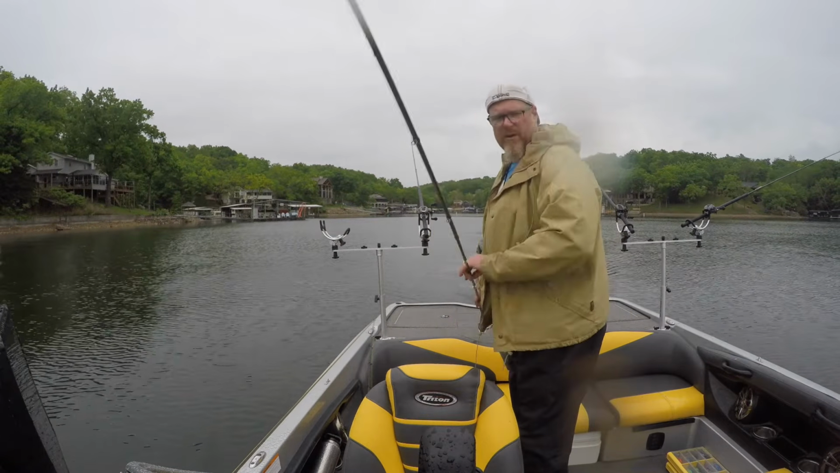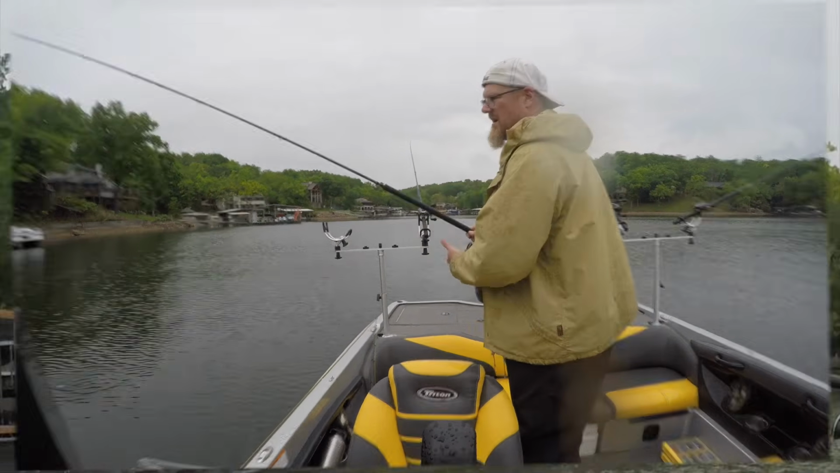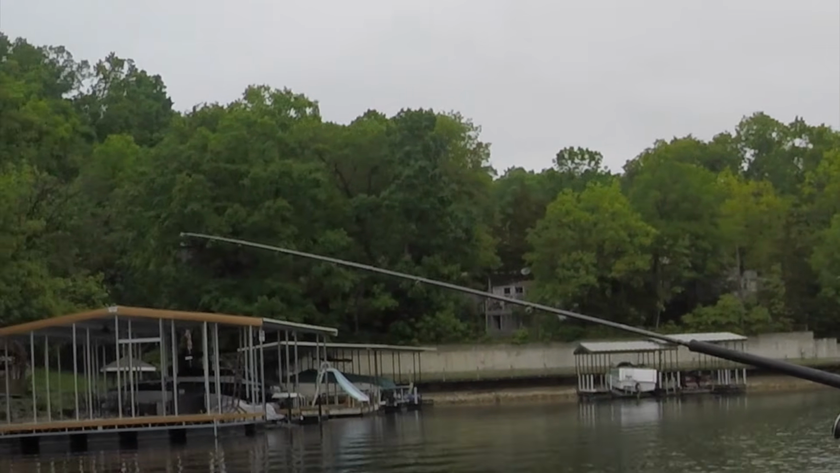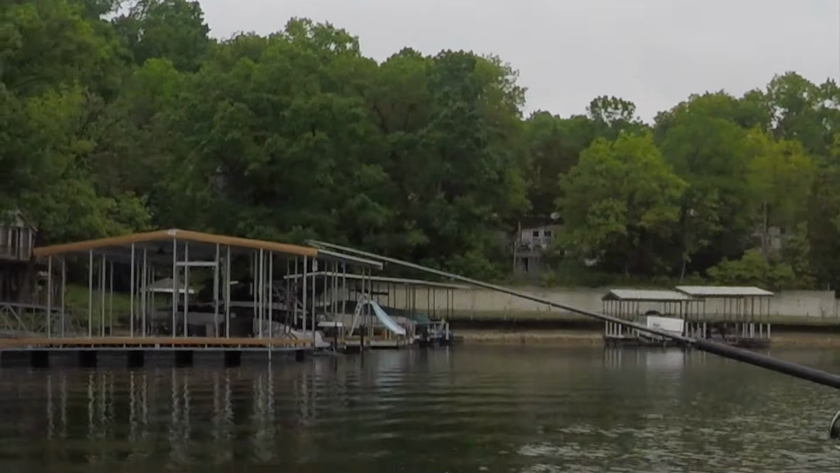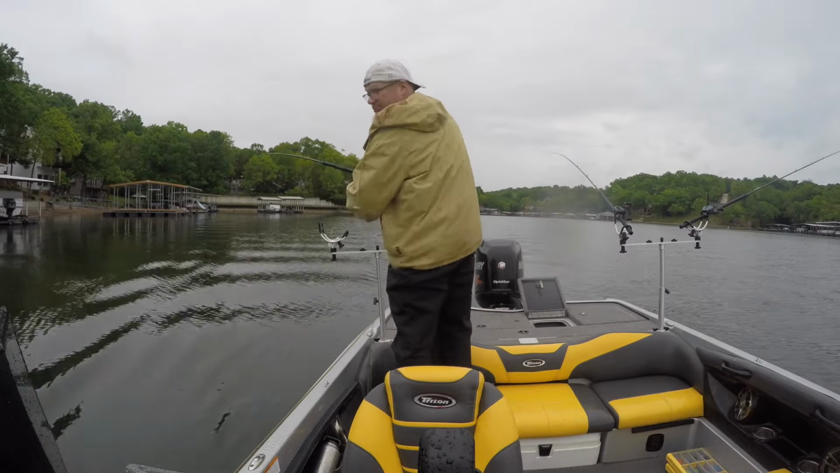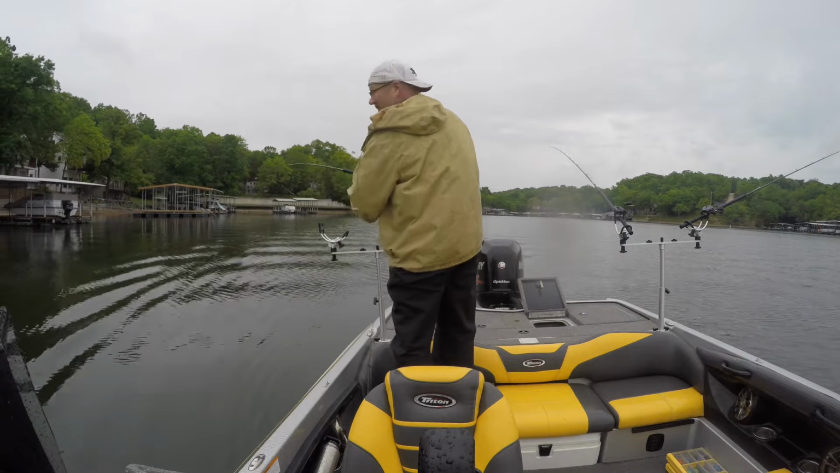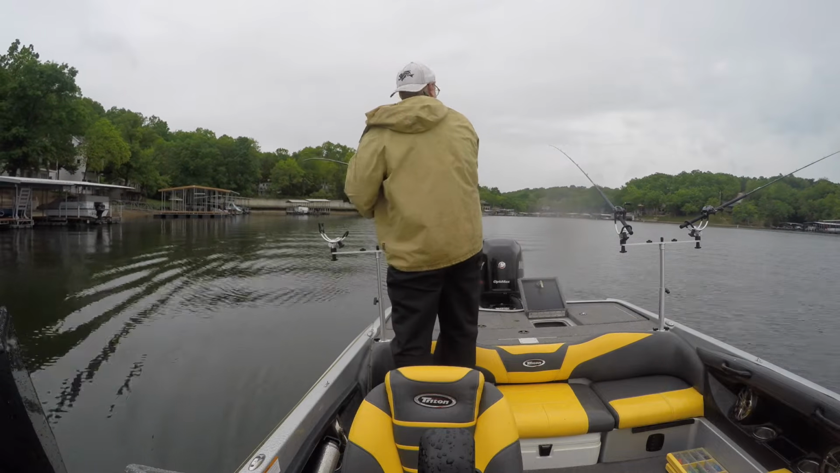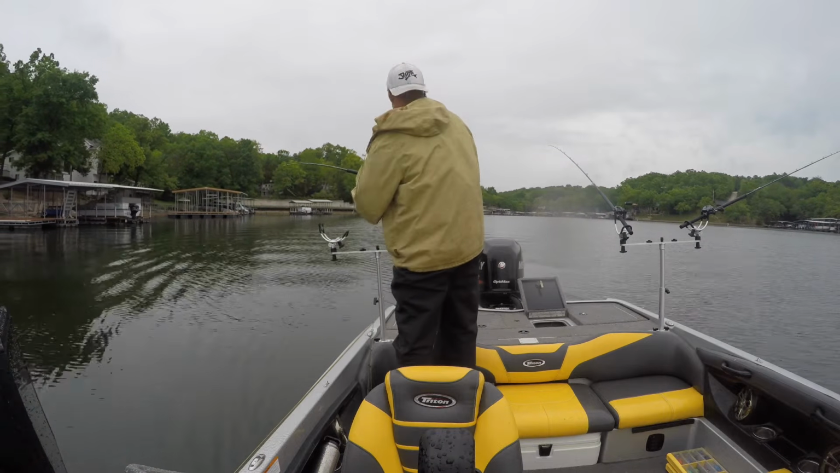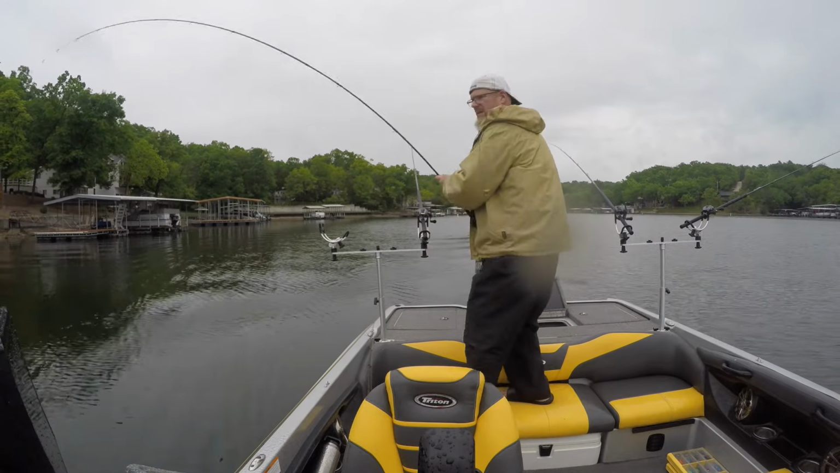That's that chrome and blue. I need to probably put another one of those on because I've caught several off of that. That's that blue again. We're doubled up. This is what happens. So I think that one came off. And mine came off too. Nope. All right.